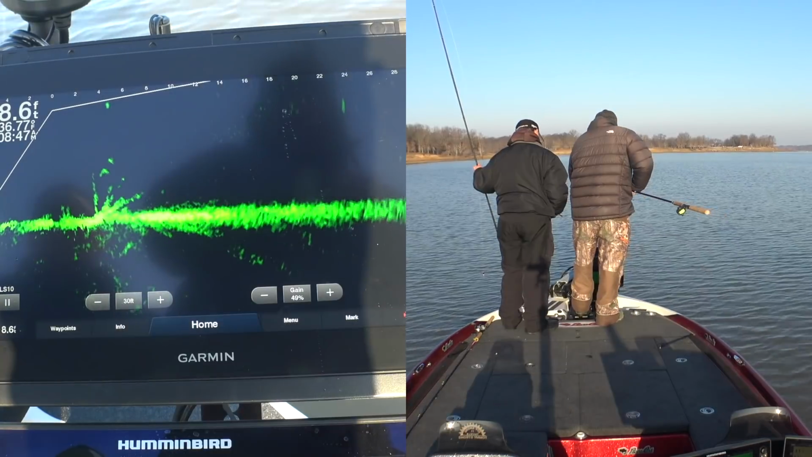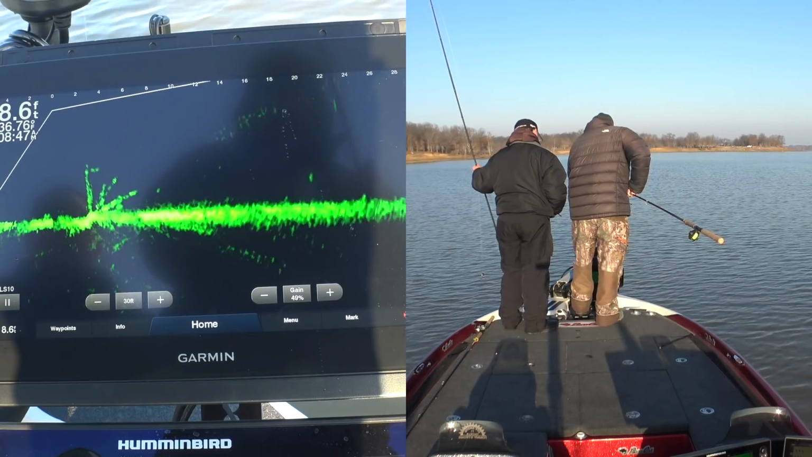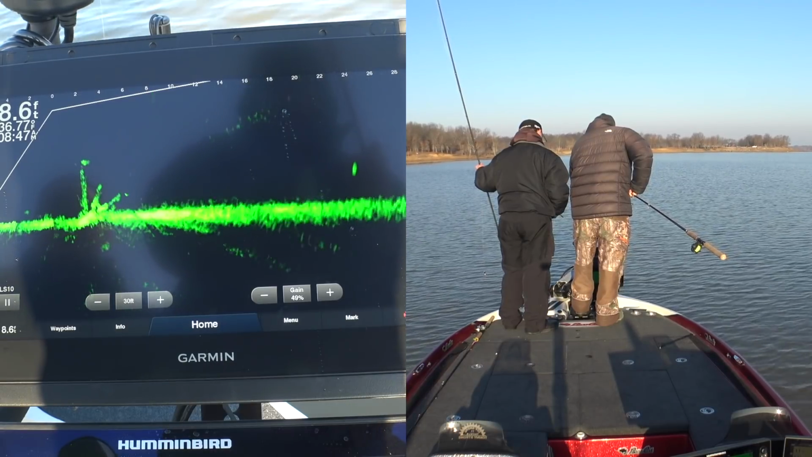Huh. But he's glued to that wood. Glued to the wood. Oh, you got his attention. He's wiggling. He's coming after it. Yeah. But not biting.